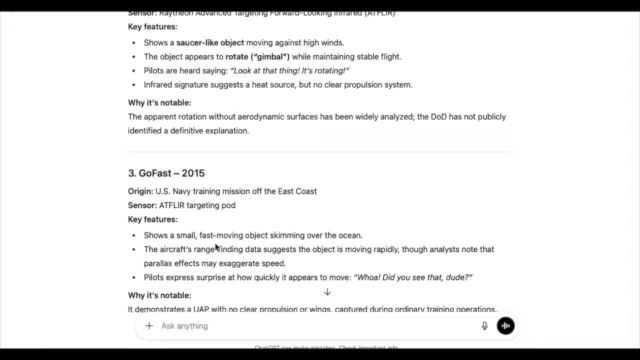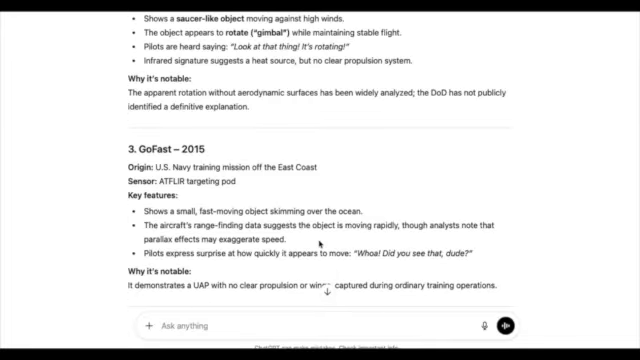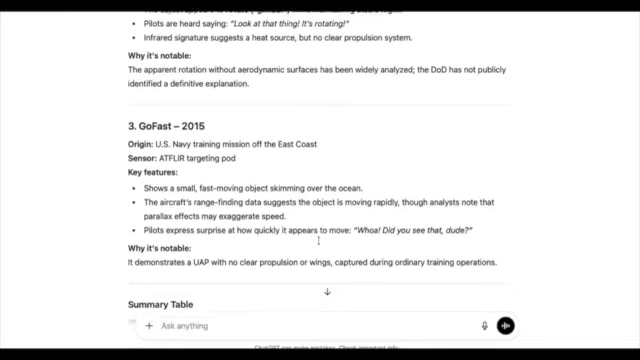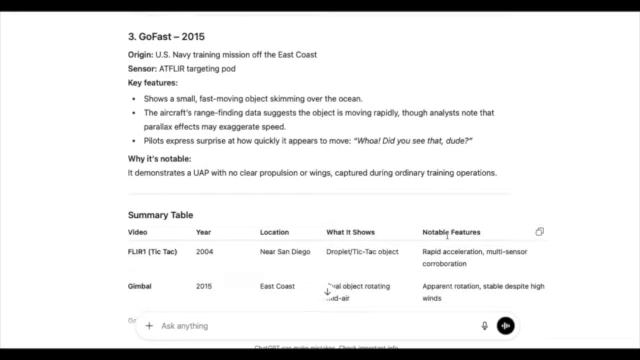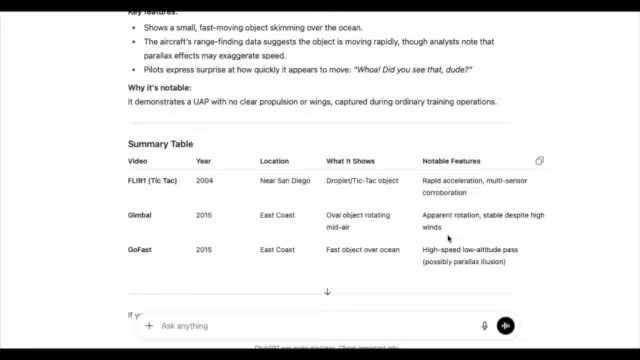Key features: shows a small, fast-moving object skimming over the ocean. That's the one the pilots were having trouble getting a target lock on. Demonstrates a UAP with no clear propulsion or wings captured during ordinary training operations. Okay, so those are some more interesting definitions and qualifications.